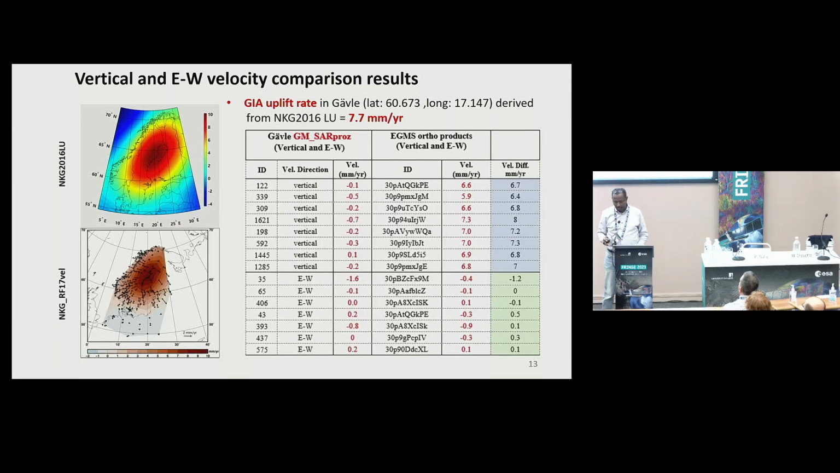We already estimated the GIA signal in the city, which goes to 7.7 millimeters, according to the NKG2016 GIA model. And the same thing for the east-west component. The difference also almost goes to zero. It reflects also the horizontal velocities in the GIA model in the same place.